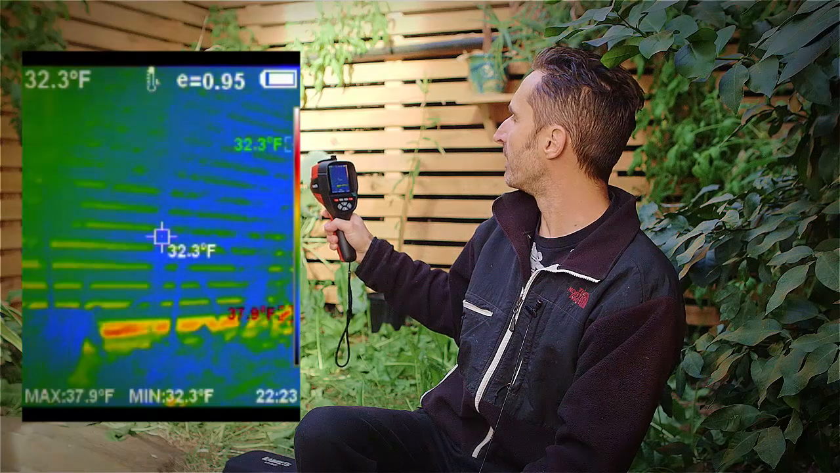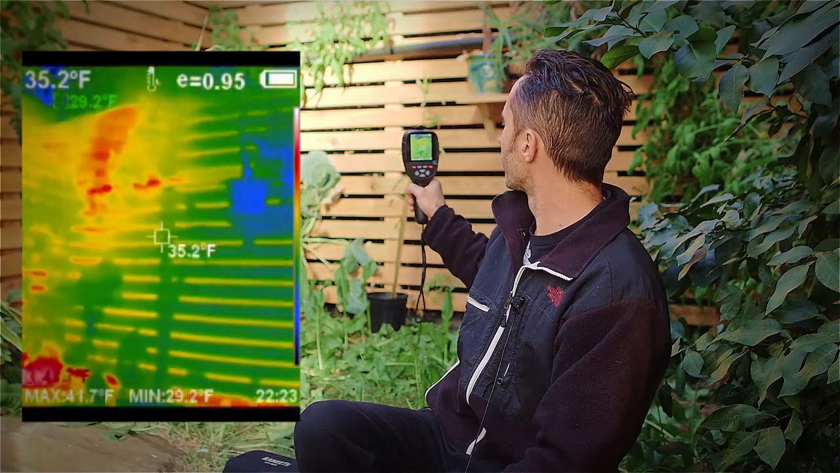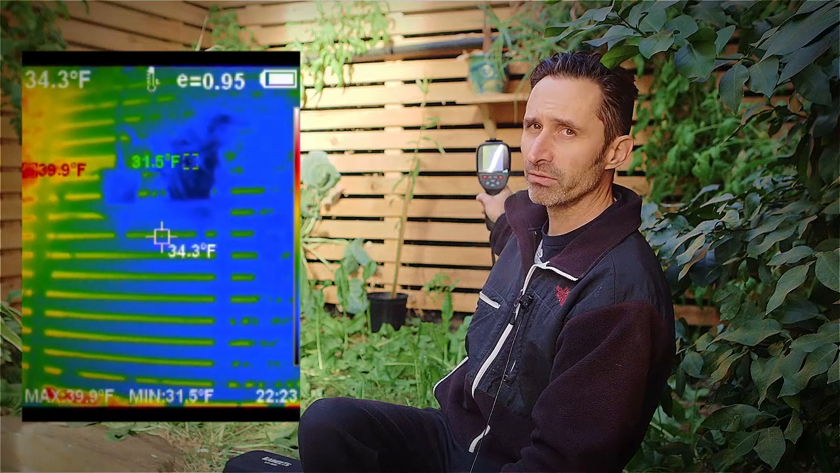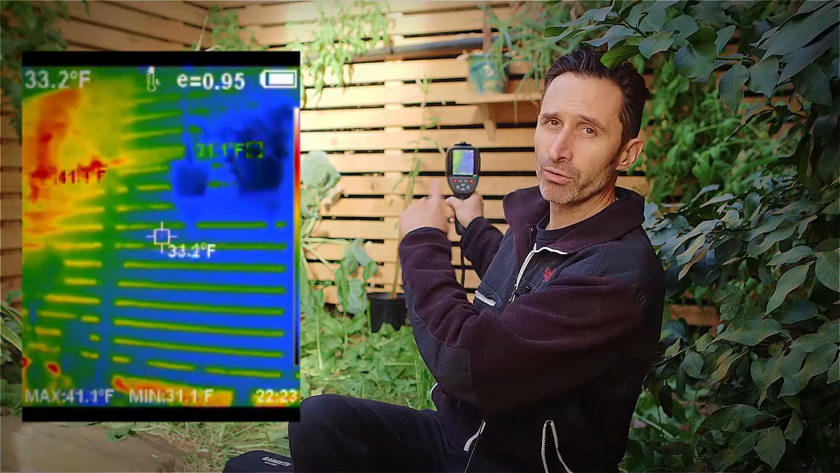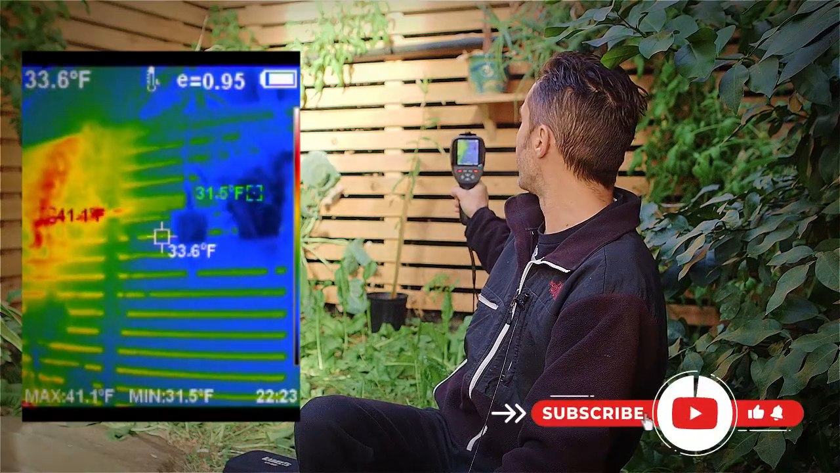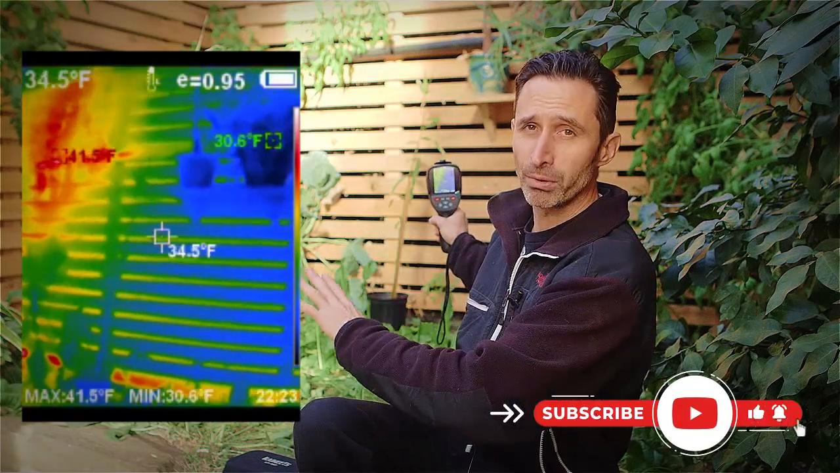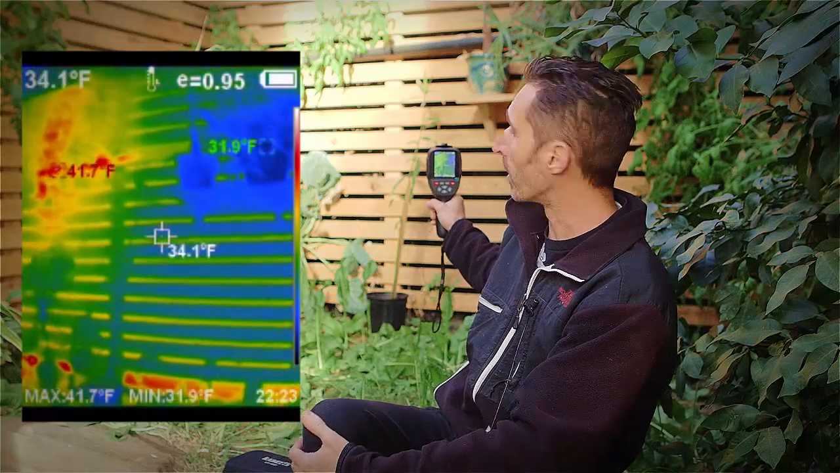And what I'm seeing on this video right off is that you'll notice the wooden slats are kind of cool. You can see that in the color scheme there. The wooden slats are kind of cool, and you'll see the concrete behind the wooden slats. It's sort of warm back there, and that is demonstrating how that earth, like deep below the surface of the earth, it starts getting warm as you go down there.